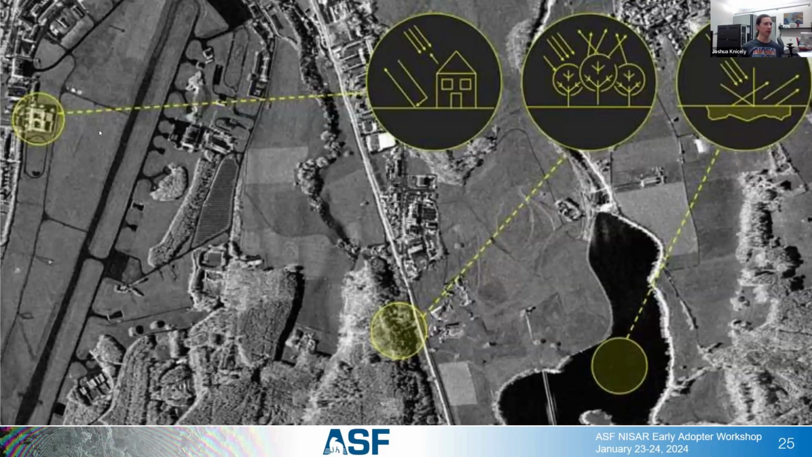Looking at the far left, we have a dihedral reflector with a building. Corner reflectors are very special equipment that are used to calibrate radar sensors. And so this building is basically directly perpendicular with our radar sensor, and it's giving us a really strong return because of that. If the building wasn't directly perpendicular, which sometimes happens in different neighborhoods, we get a much weaker reflection.